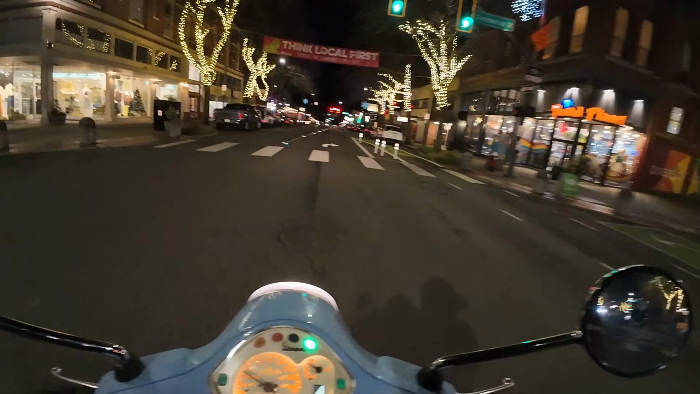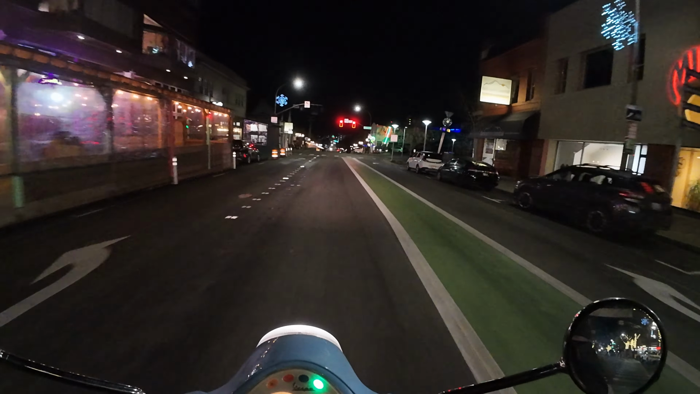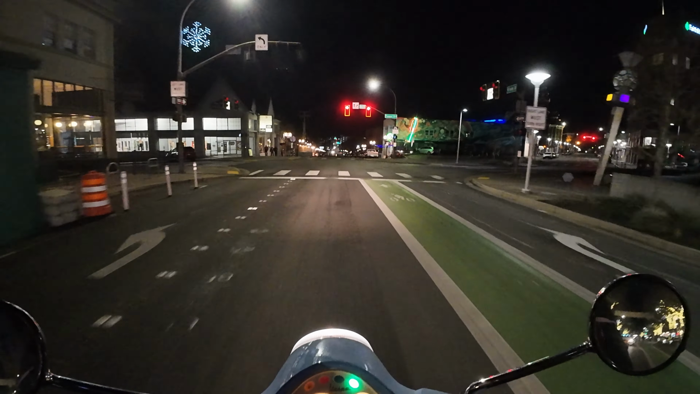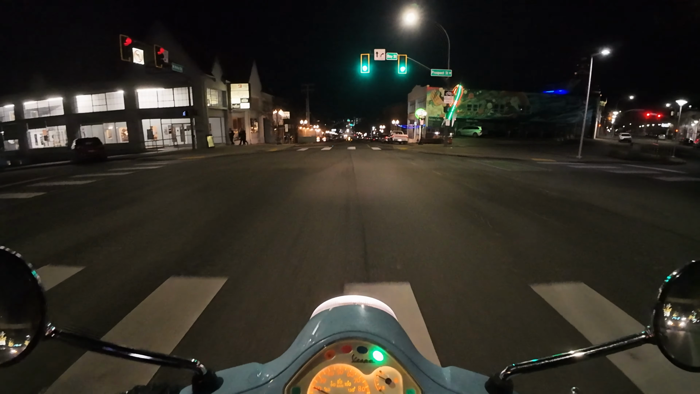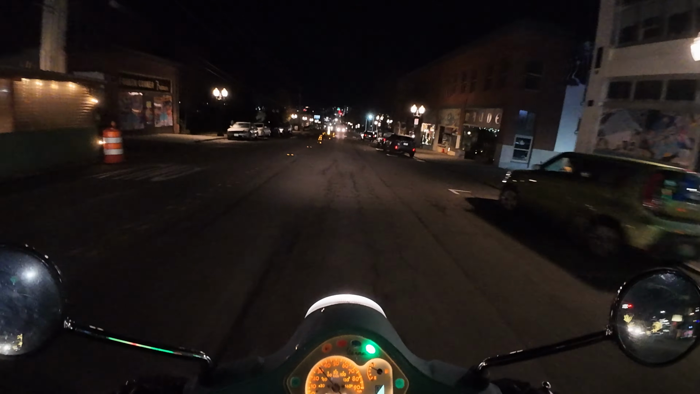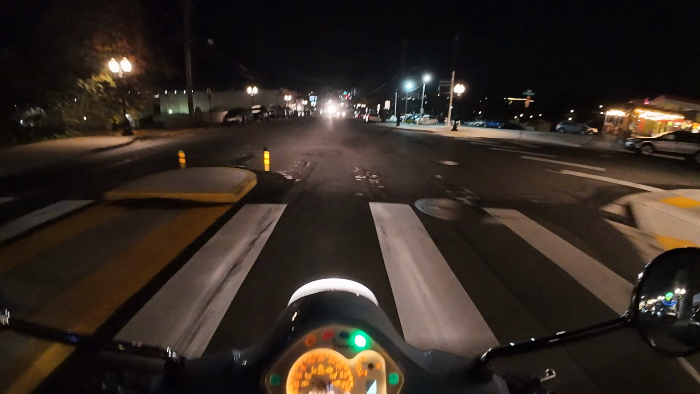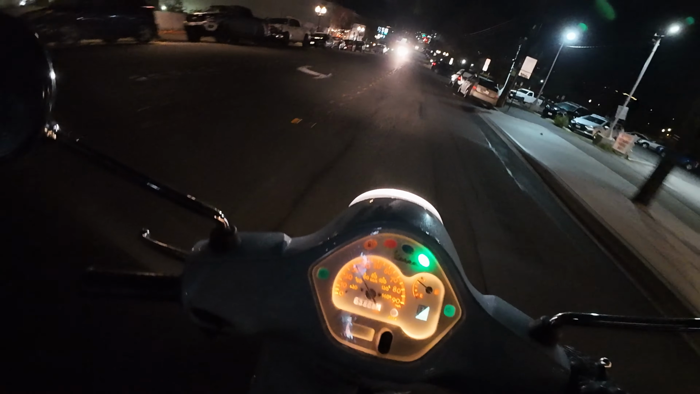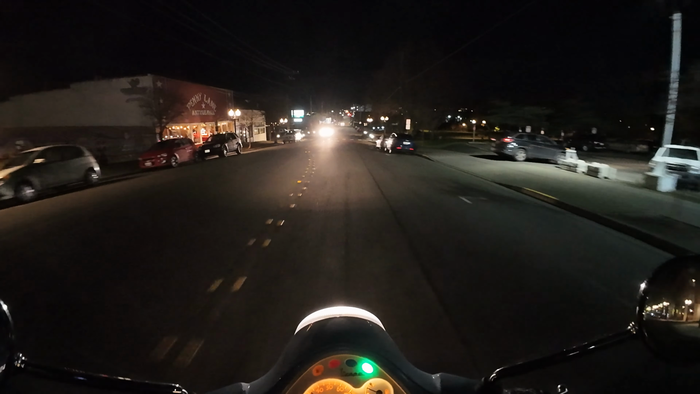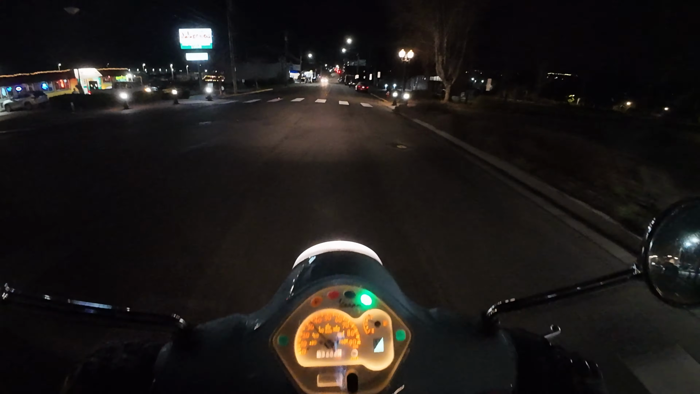Let's experience the roar of the Vespa. Wow, look at that. So yeah, I'd say it has some passing power. Not bad at all. On that pickup. Look at that. Yeah, it definitely can move. I love this thing.